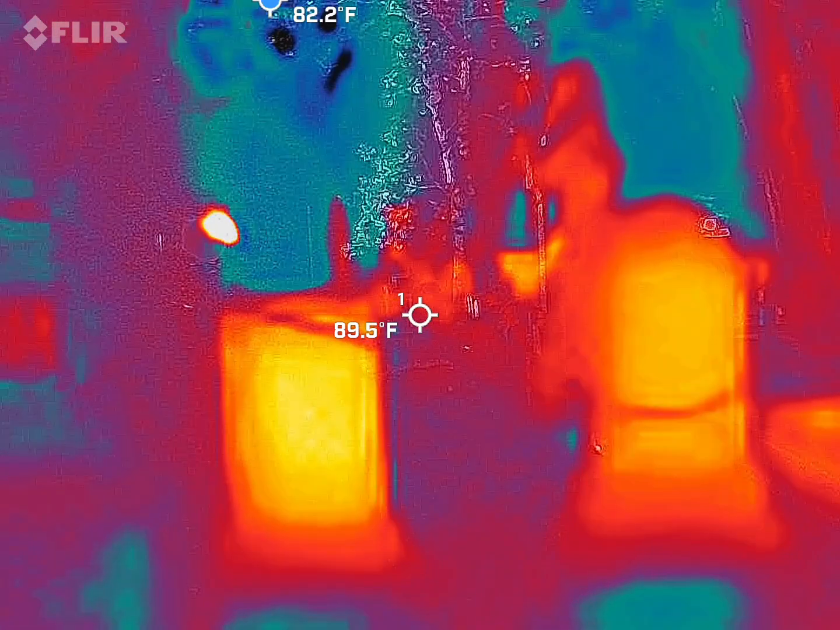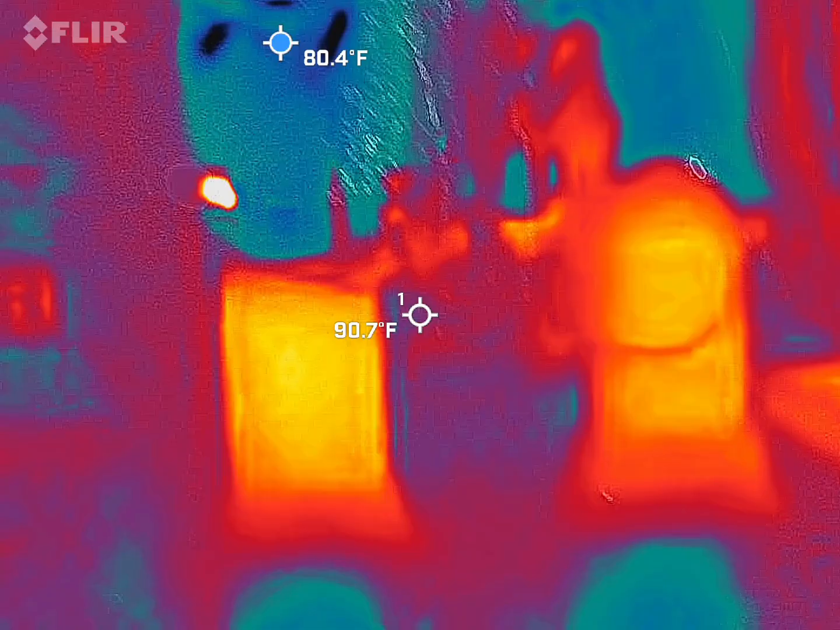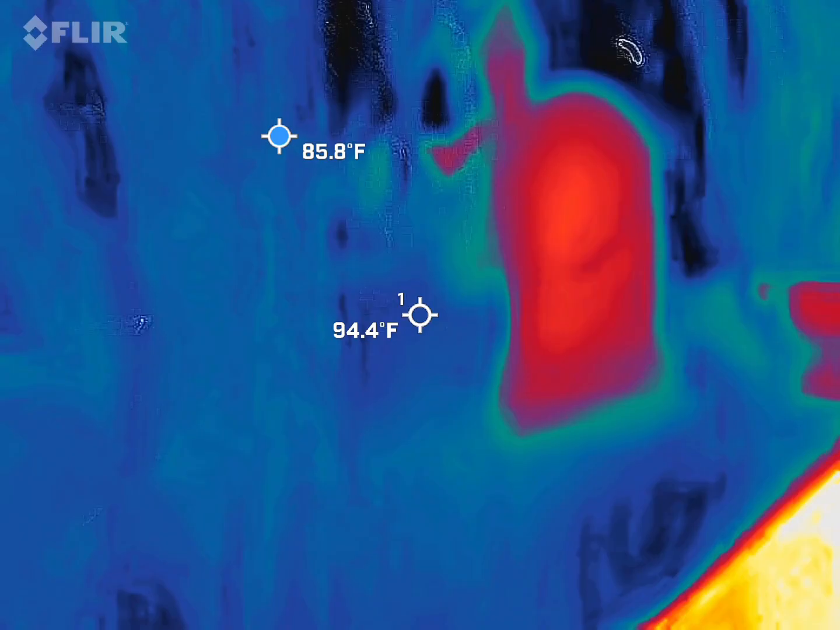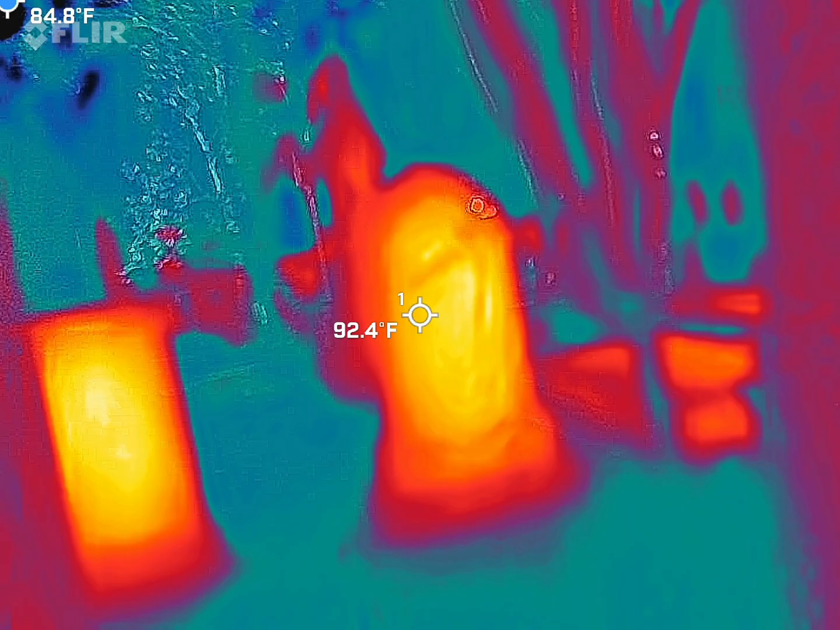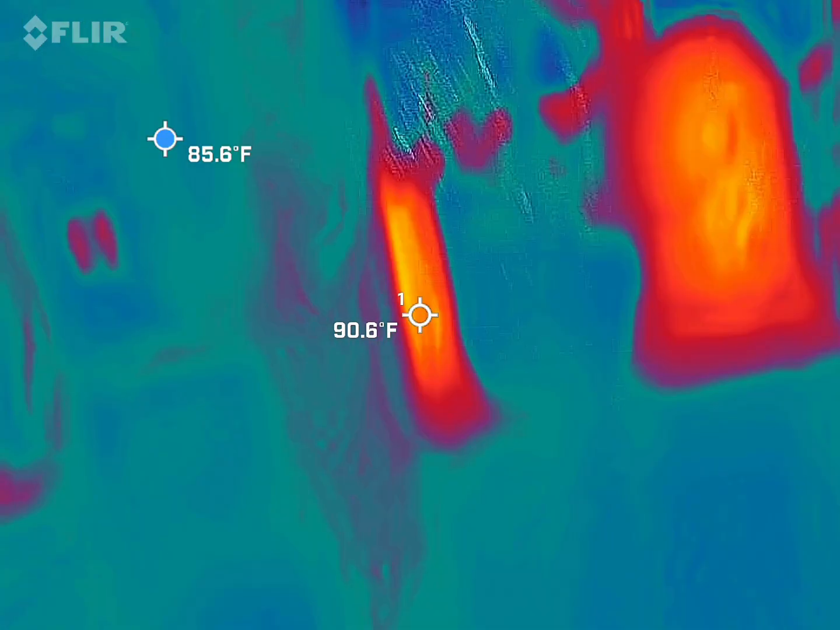Yeah, I did. We did capture something here with your camera. There was a little bit of dancing around right in front of us. Yeah. And you can zoom in too. Yep, got it.